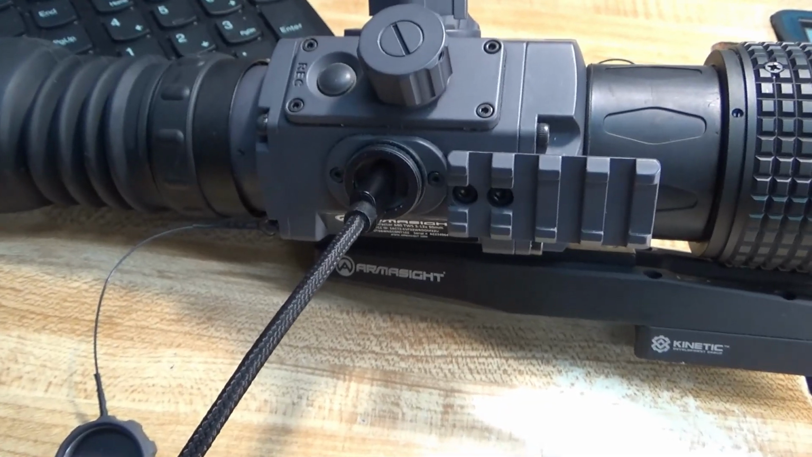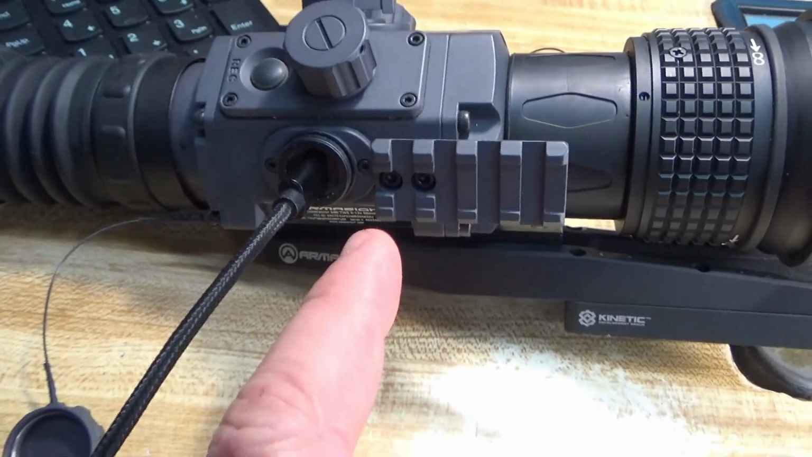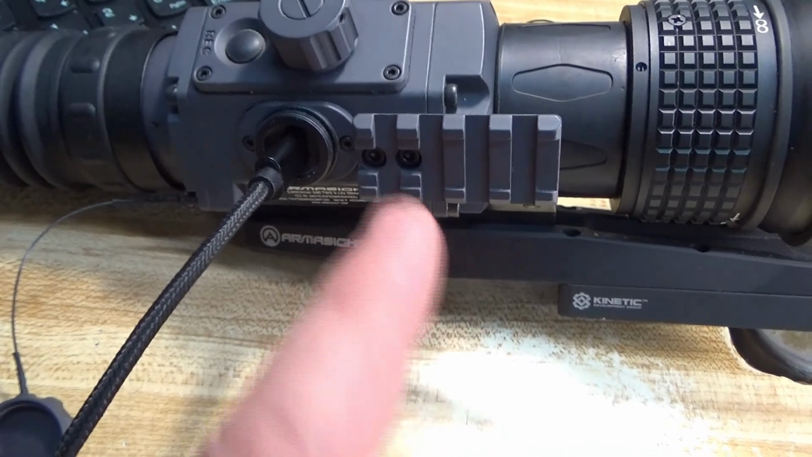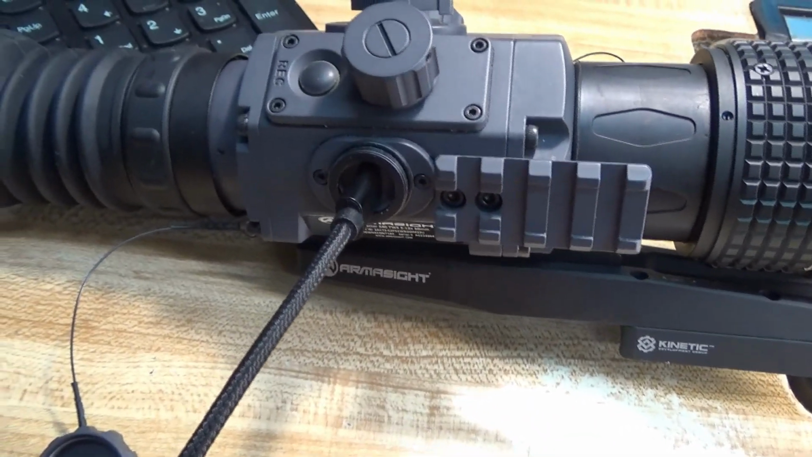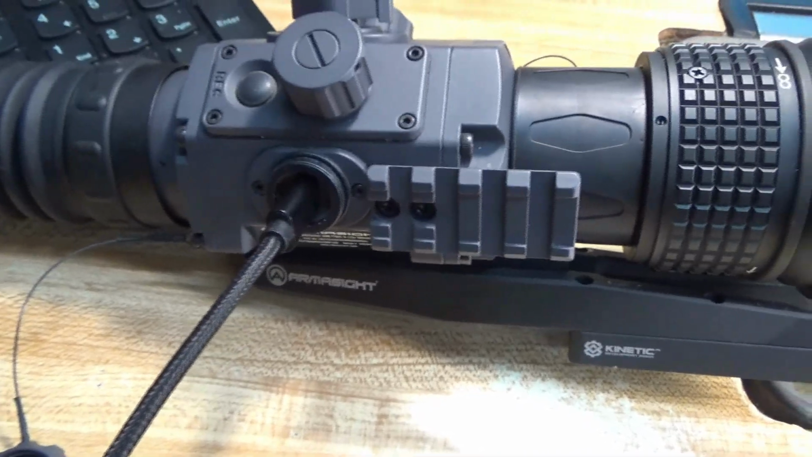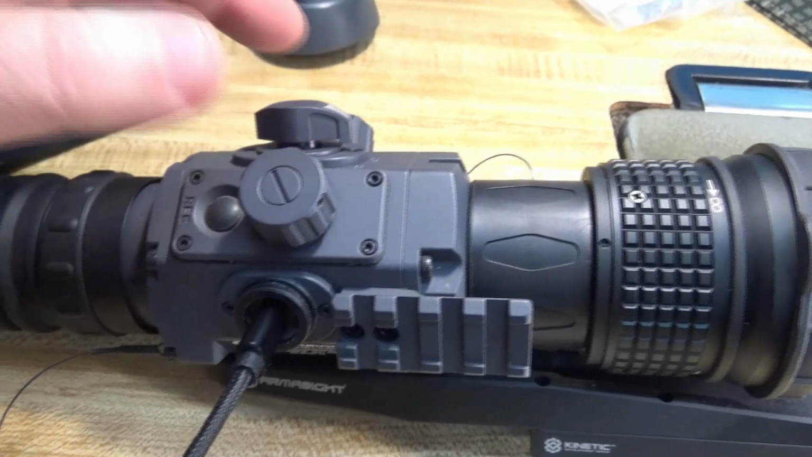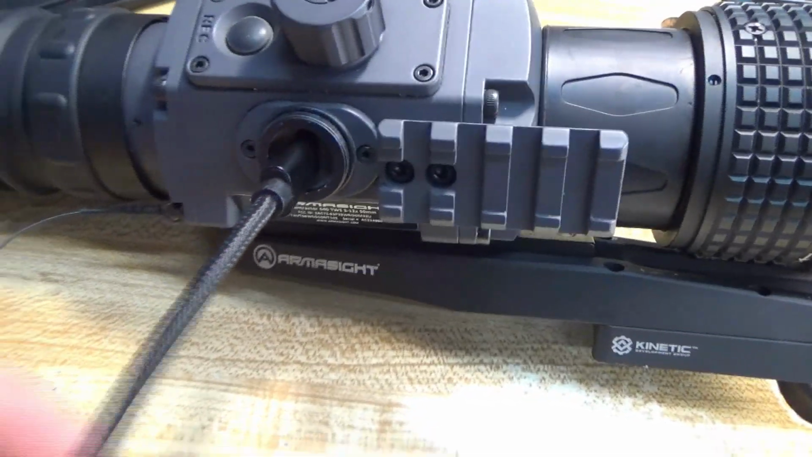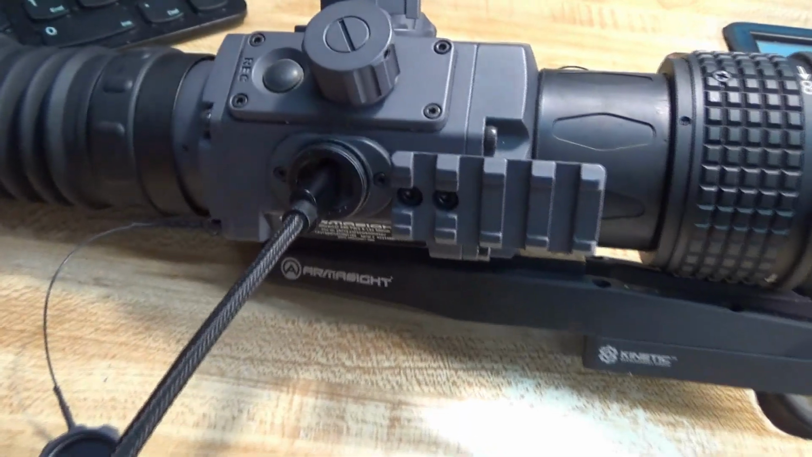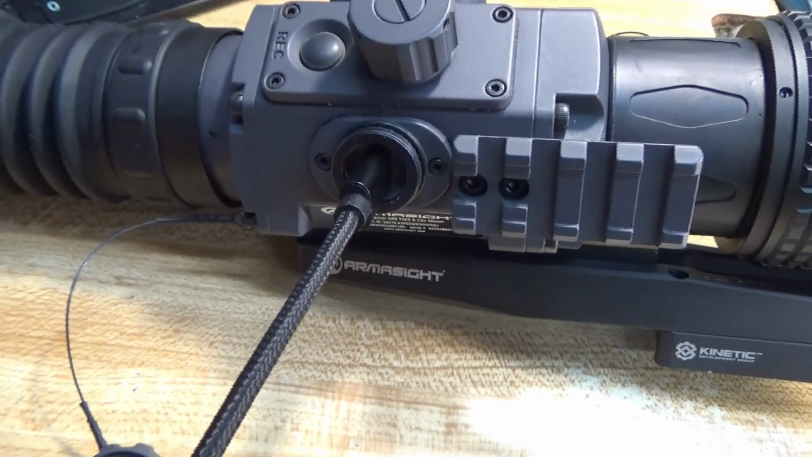Hey guys, just a quick point of note real fast. Yeah, so I didn't have my glasses on and I had a brain fart moment. I believe in the video I said on the side right here that was part of the adjustment for zeroing the reticle. Yeah, no, I had already mentioned that that's what you do with your turrets up there. That's actually the covered port for the USB connection. So, you know, brain fart on me. Just wanted to clarify.